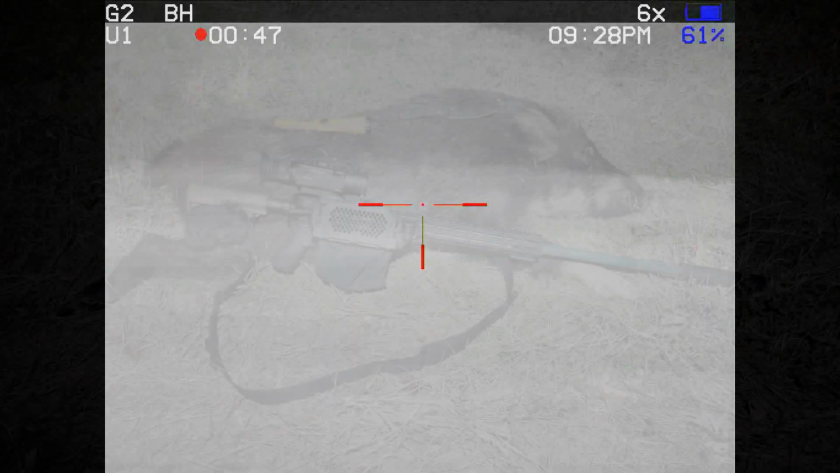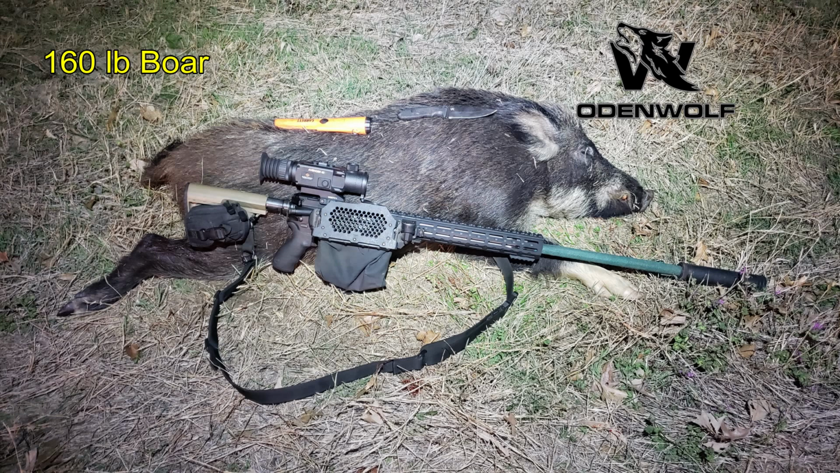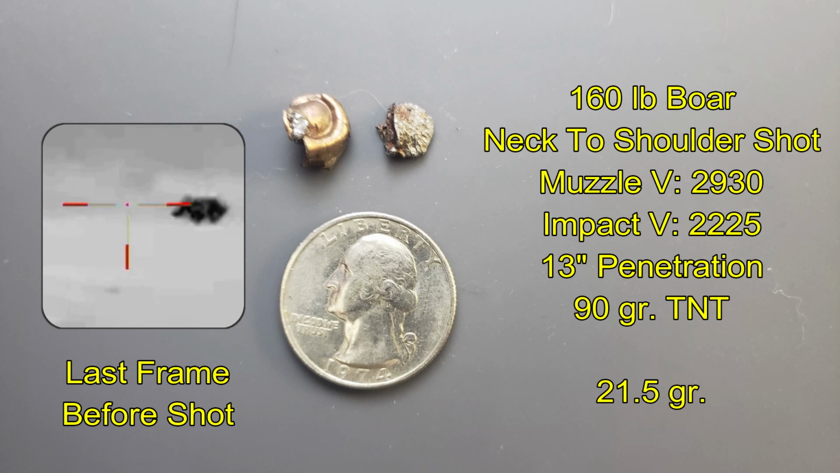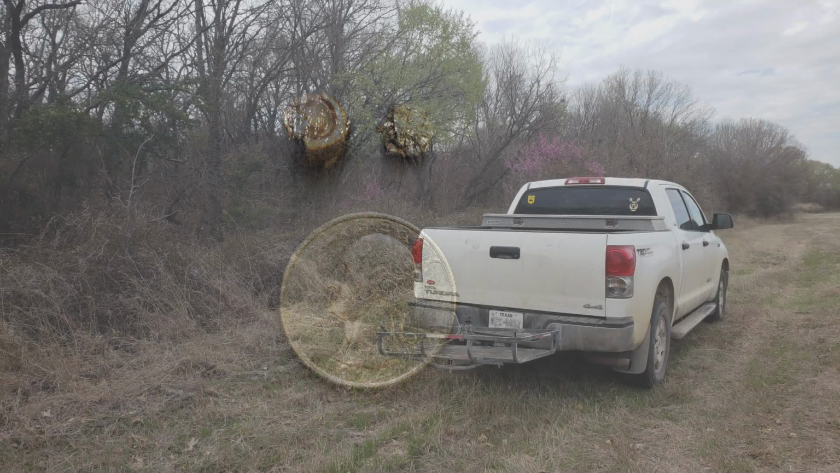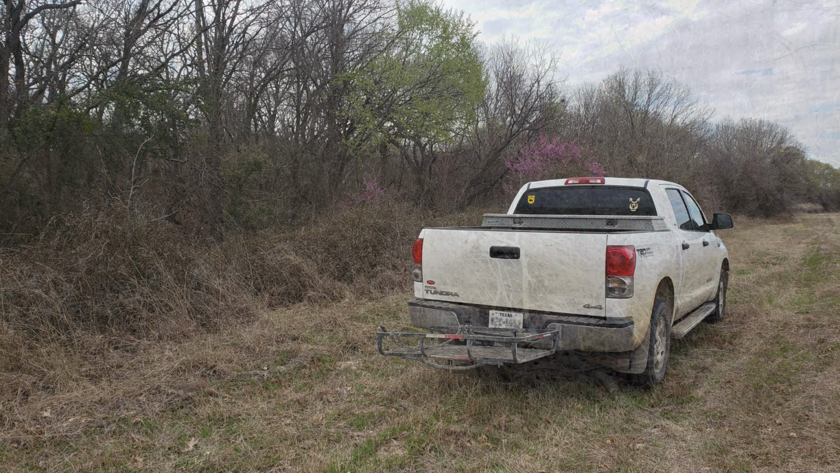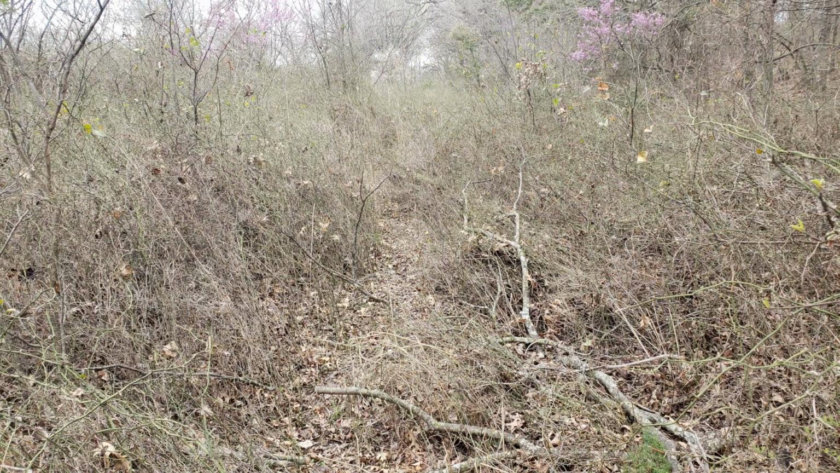The recovered boar came in at 160 pounds. I did bullet recovery on it, and the shot entered the base of the neck at the shoulder, crossed through the other side, and impacted into the opposite shoulder after about 13 inches of penetration. I searched the area where the hog went into the briars. I even did some crawling through hog tunnels through the briars, and despite my best efforts, was unable to recover this hog.